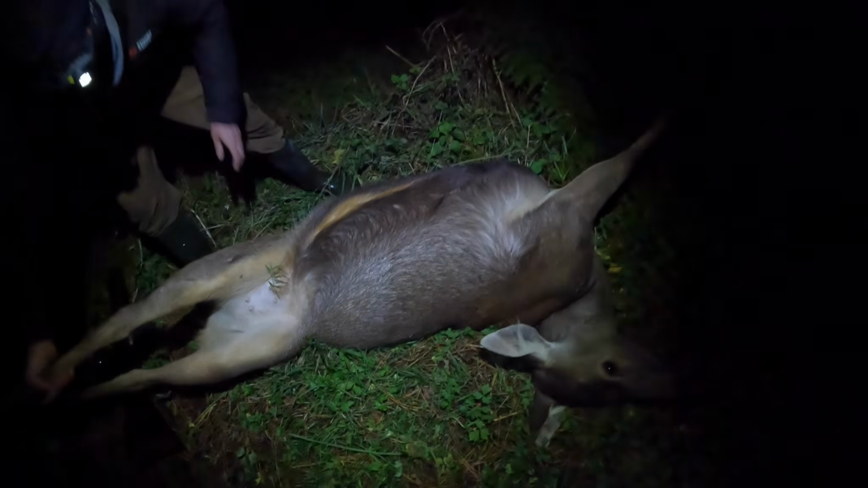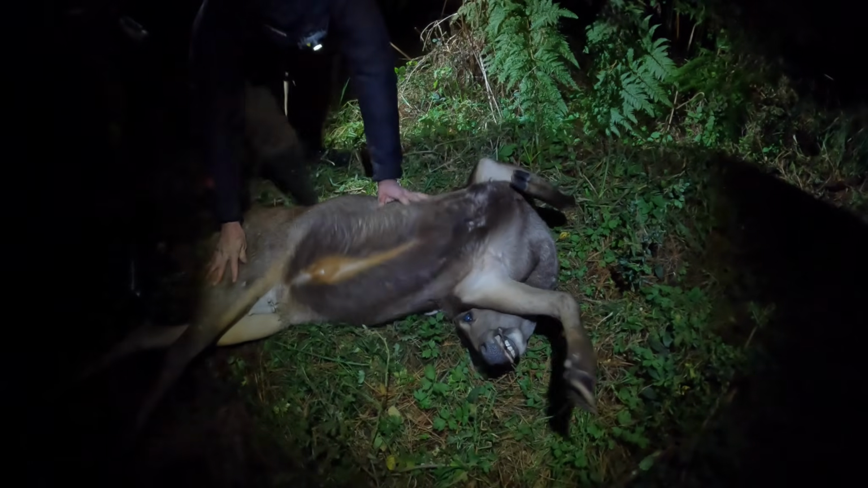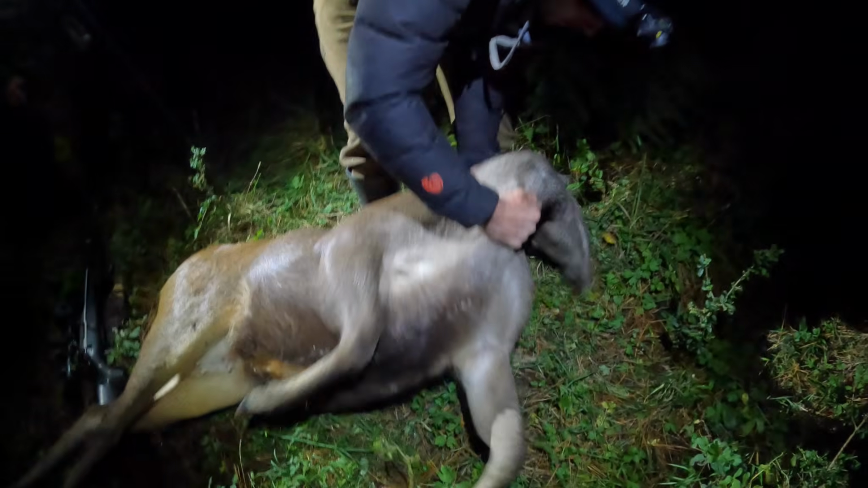Although mine was just a hind, to be honest, I was just happy to have pulled off a nice shot. And with Toby managing to secure himself one as well, the thermal was earning its keep on this hunt.